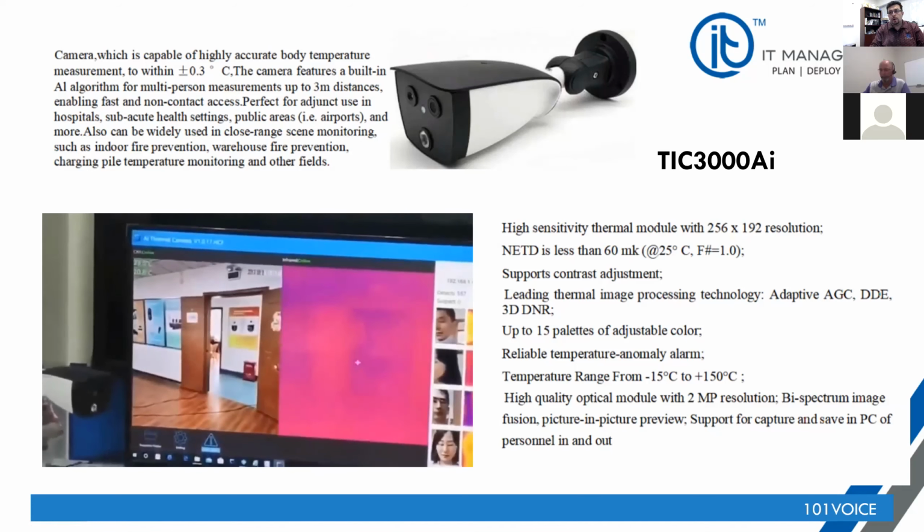So that's what we call an entry-level thermal imaging camera. 15 to 16 people a second, as they're walking, no stopping in their tracks. But it needs to be somewhat indoor, and I do have some recommendations on how it needs to be installed, and it is fairly reliable. Some places, such as small airports, have already deployed devices like this.